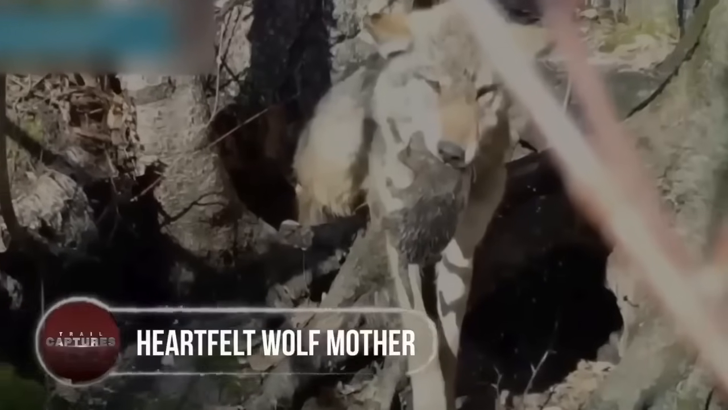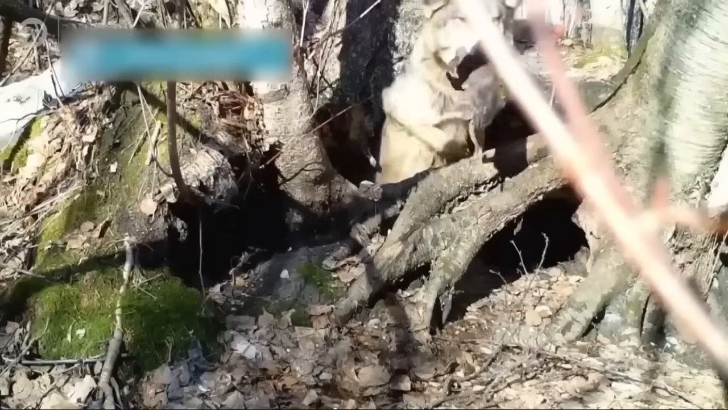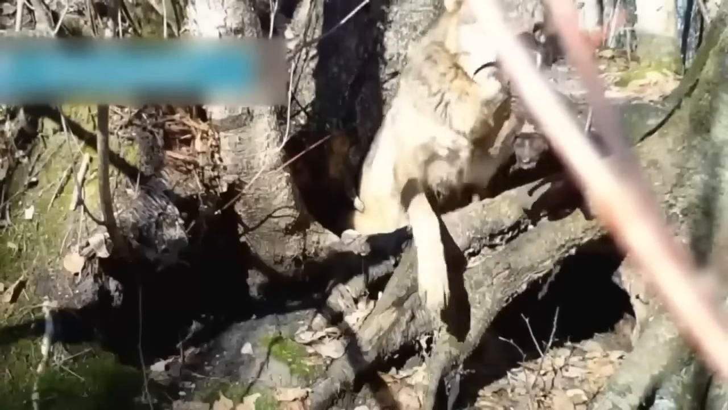Heartfelt wolf mother. Deep in the wild, a heartwarming moment unfolded before a trail camera. A mother wolf, sensing danger, realized her pups were in threat due to rising water levels around the den. She sprang into action, pulling each pup out of harm's way, showing the world the fierce love of a mother.